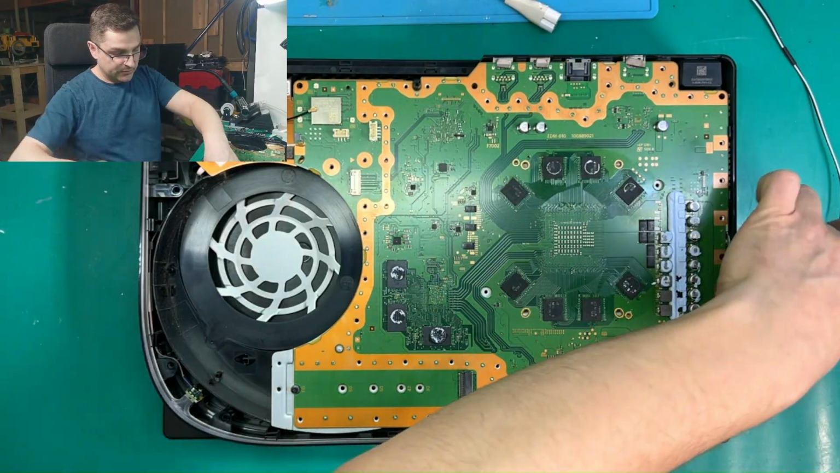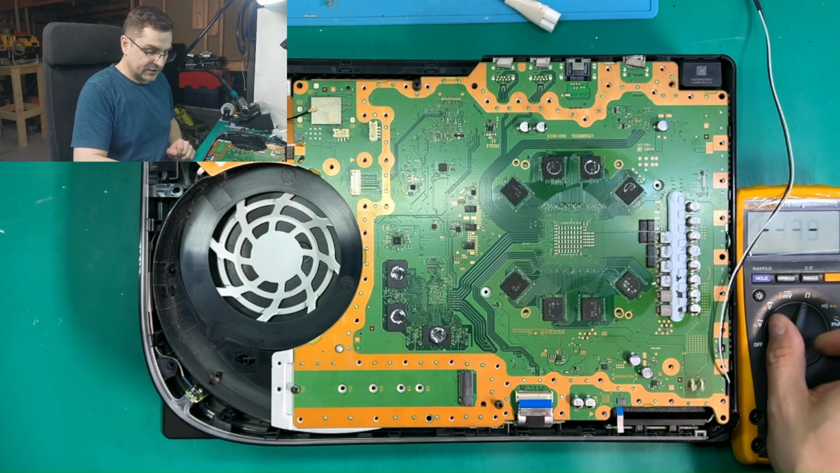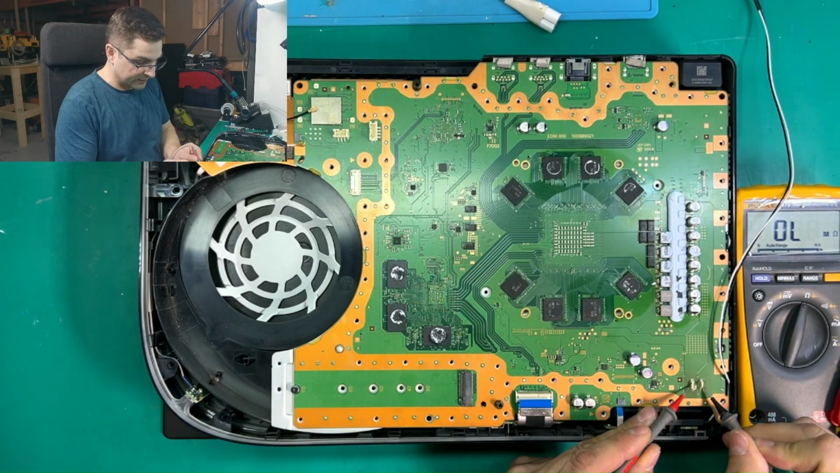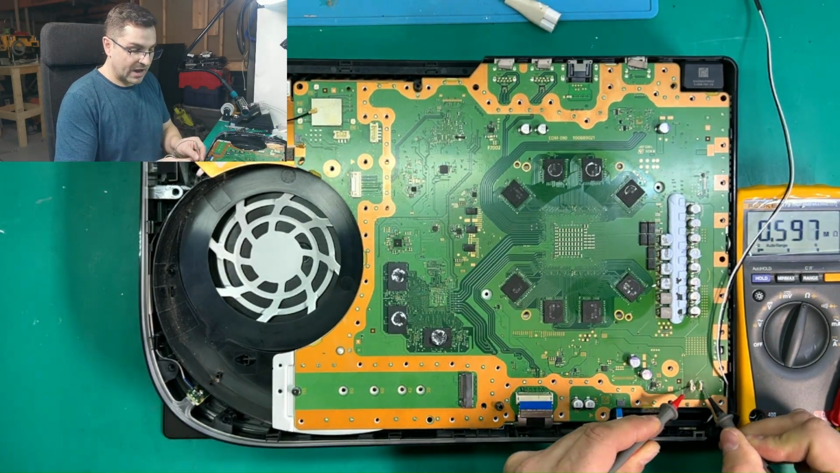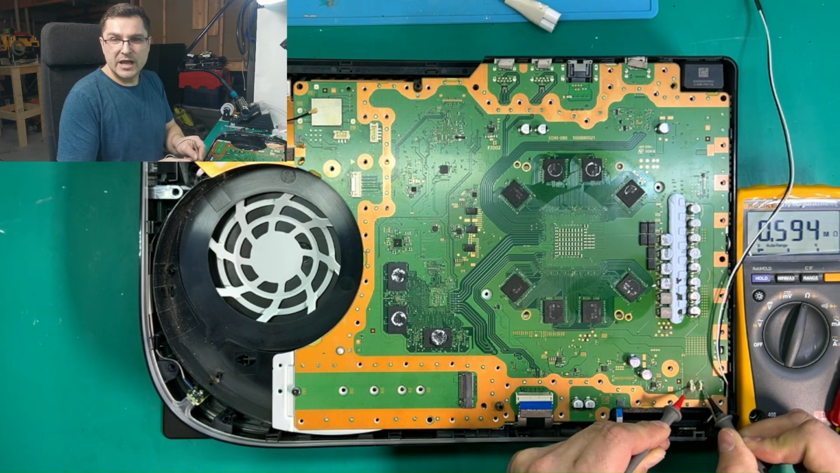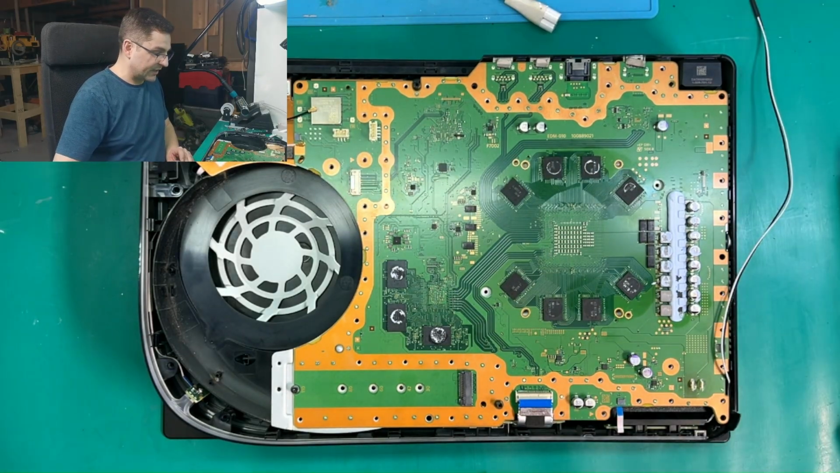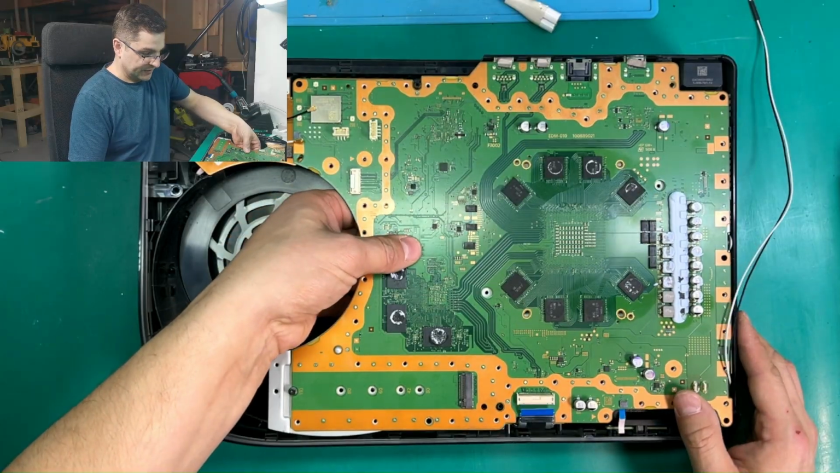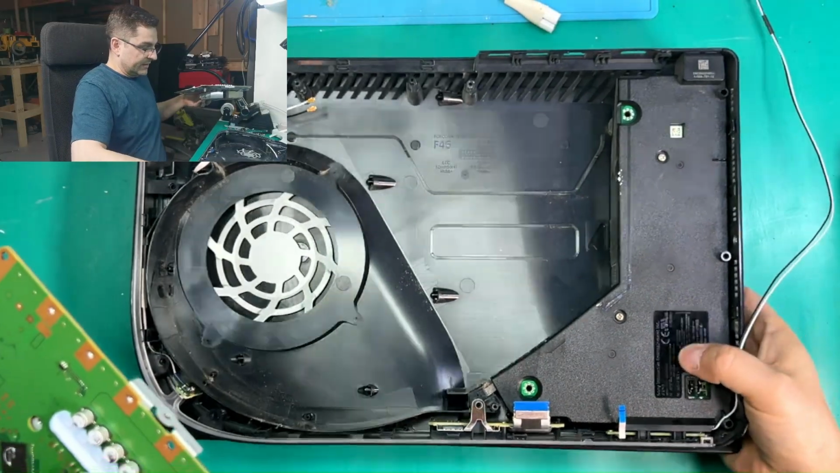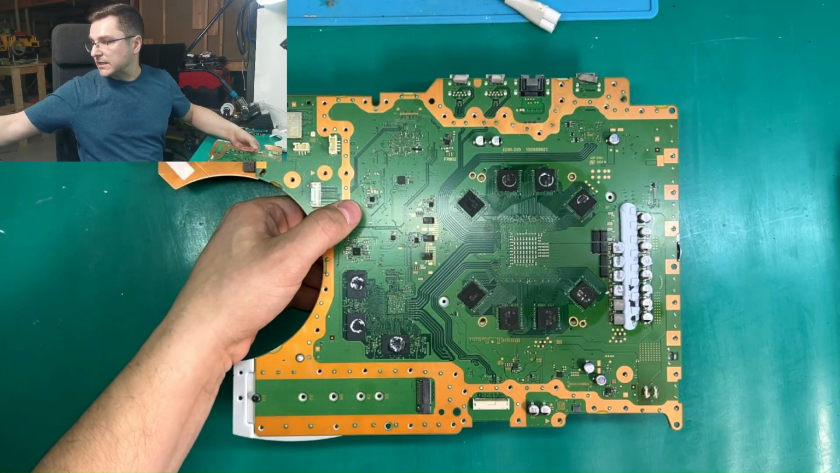So let's start with some measurements even without taking this out. Let's go to our ohm meter and find out if we have a short on our 12-volt power rail. But as you can see on the multimeter, we have half of a mega ohm, so it's really high resistance. So on this rail, everything is fine. So let's try to take this out and we can measure it again without having a power supply.